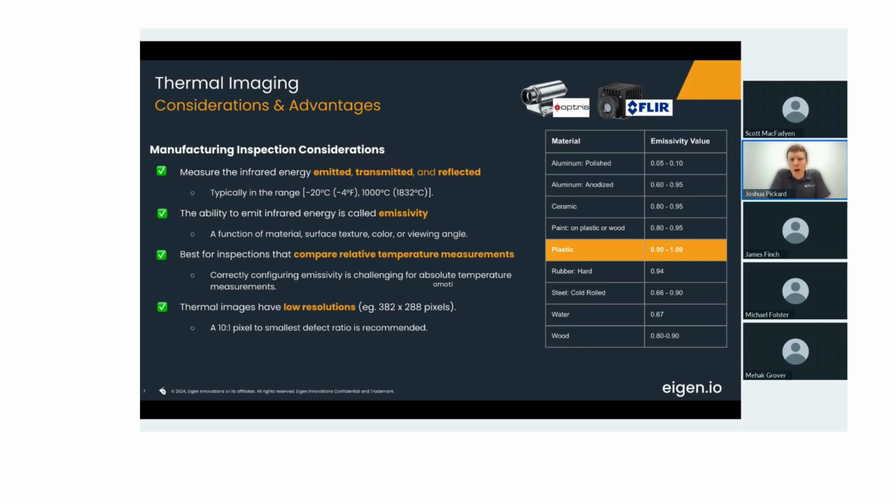These cameras typically operate in the range of -20 Celsius up to about 1,000 Celsius. And there are different ranges within that the cameras can be set to.